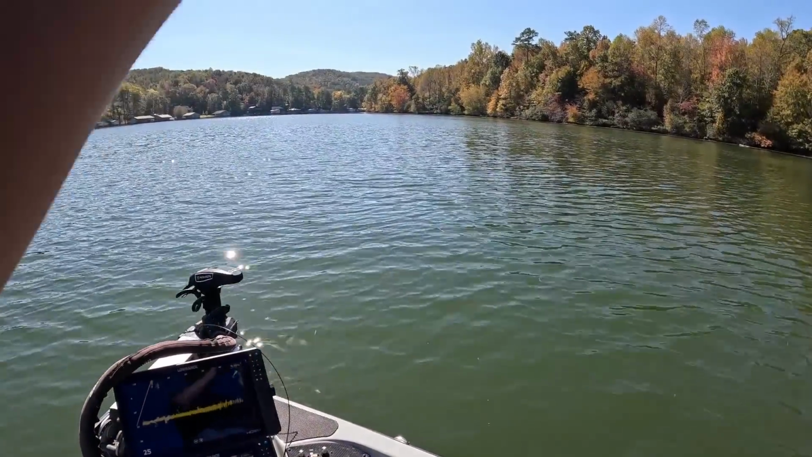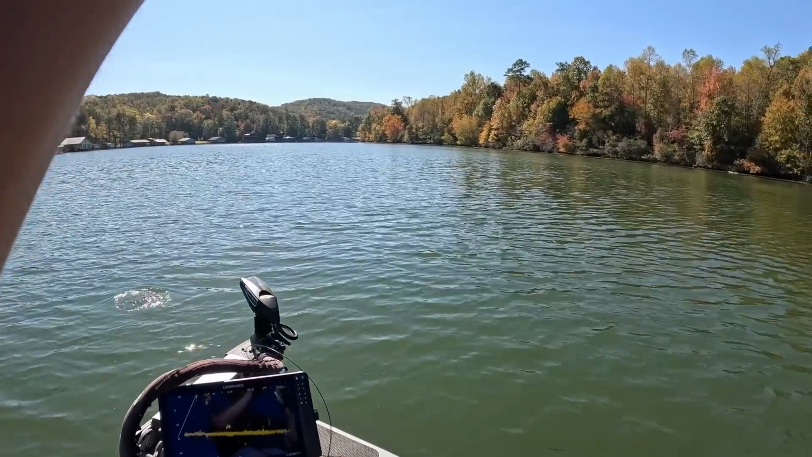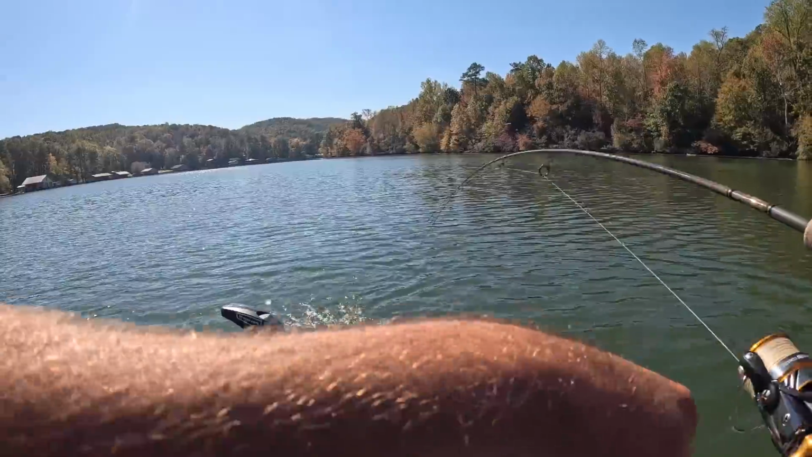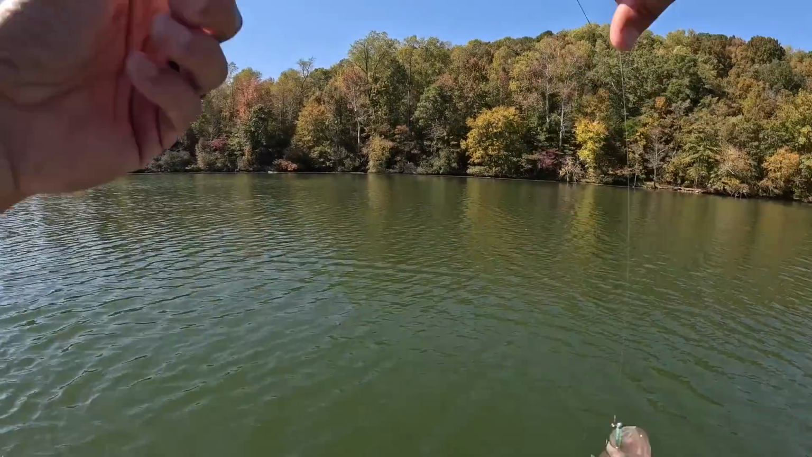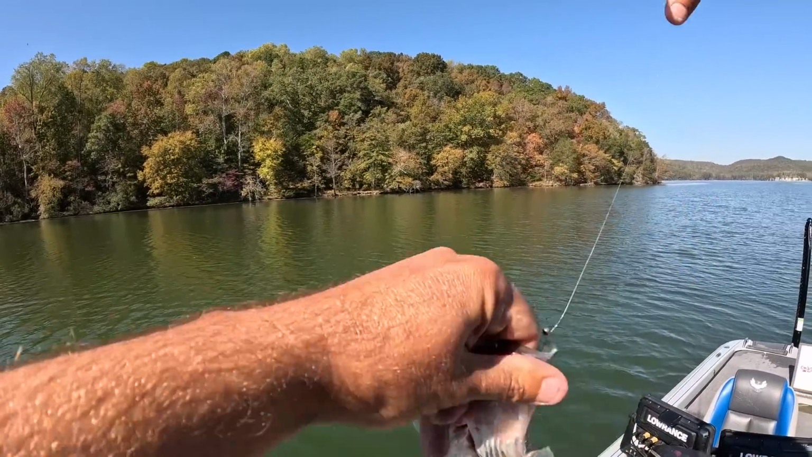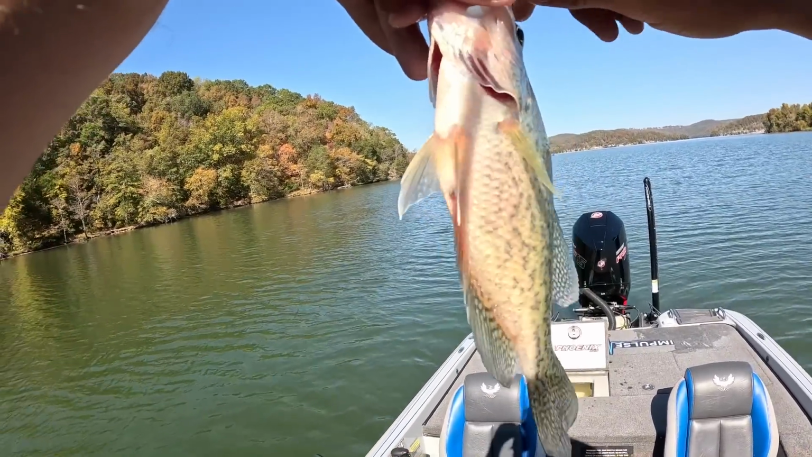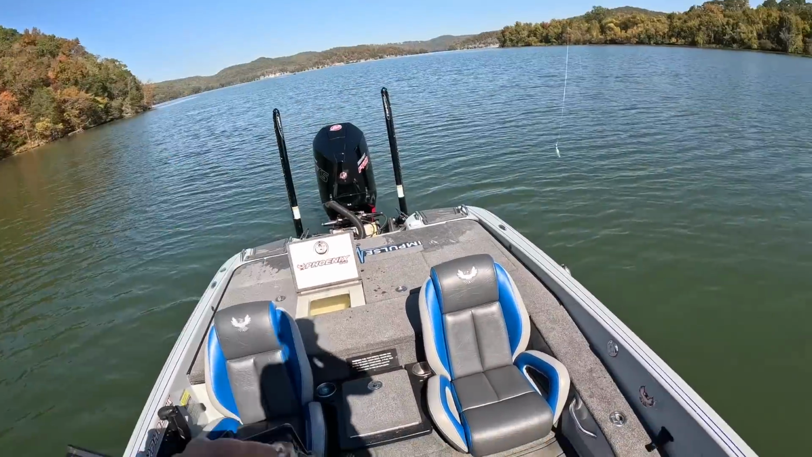There he is. Another decent crappie. Oh yeah, that's more like it right there. Come on up in here, boy. That will work.